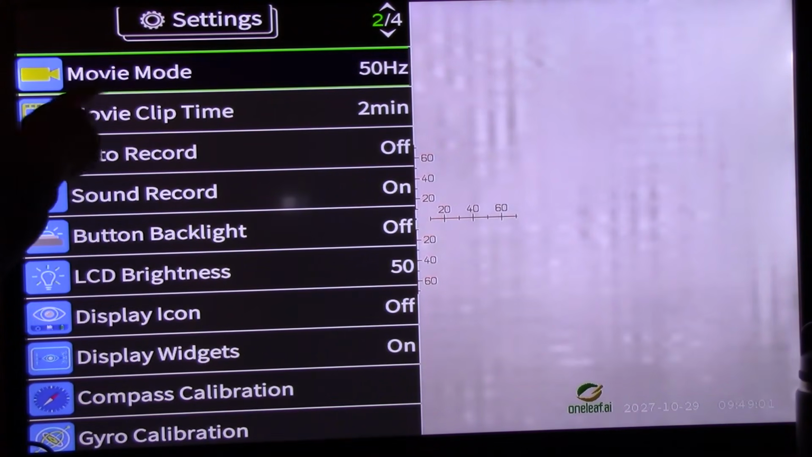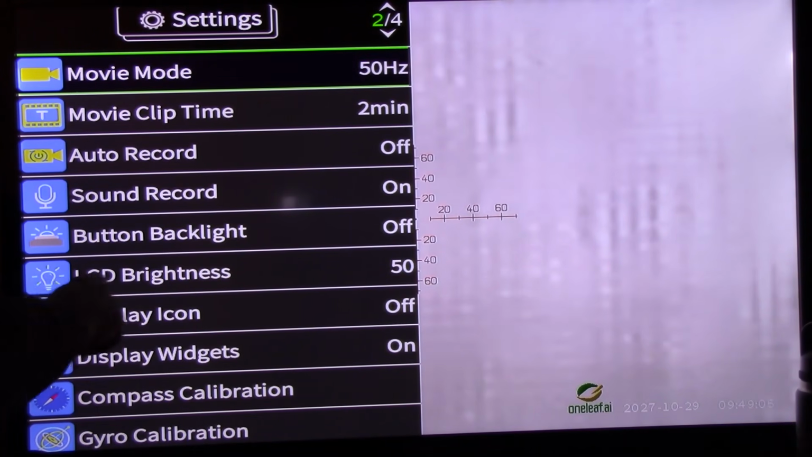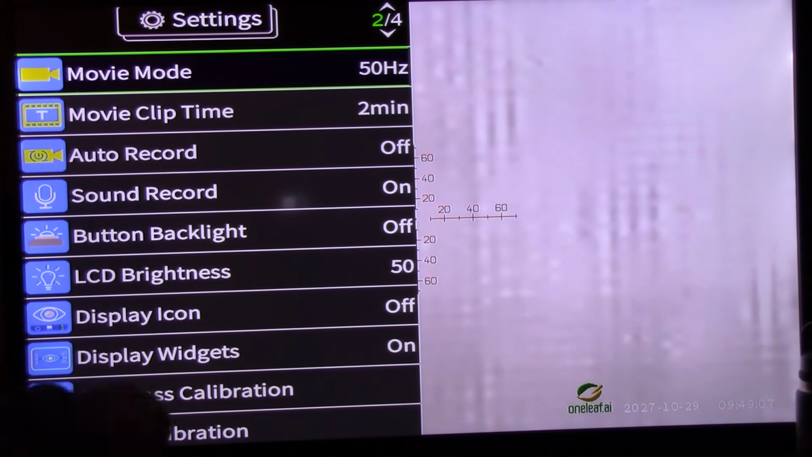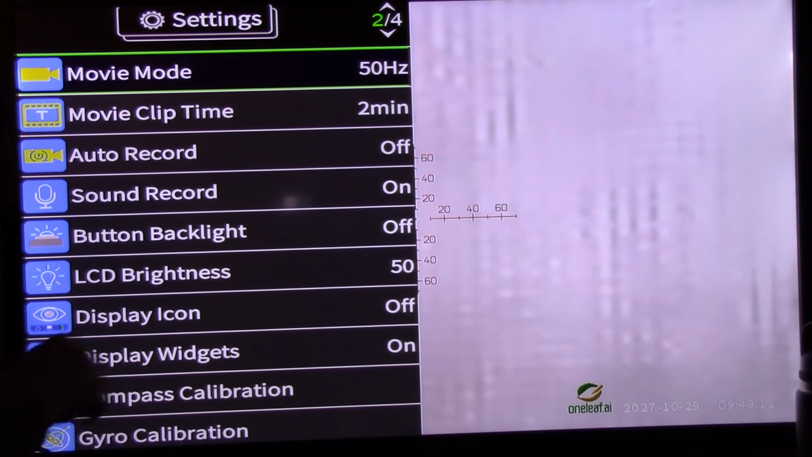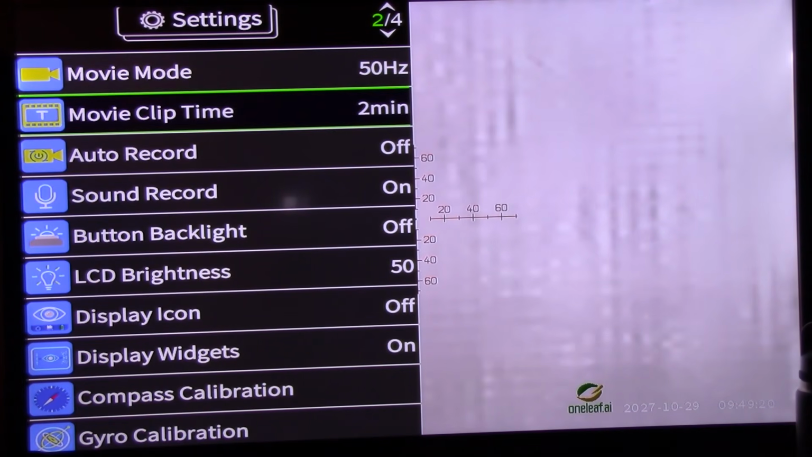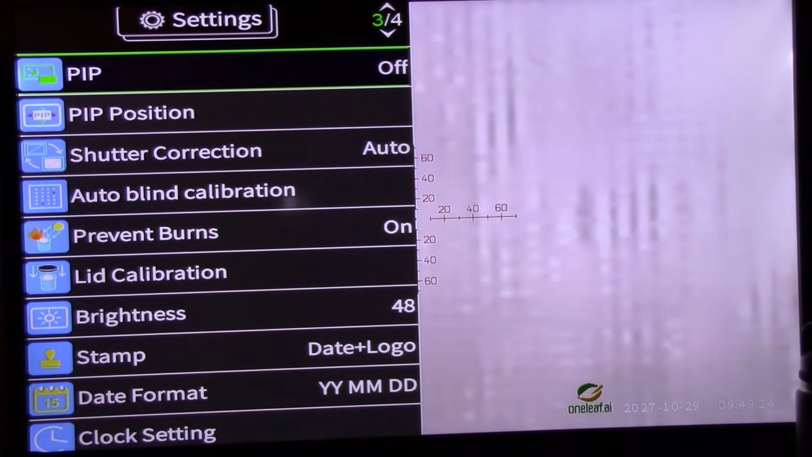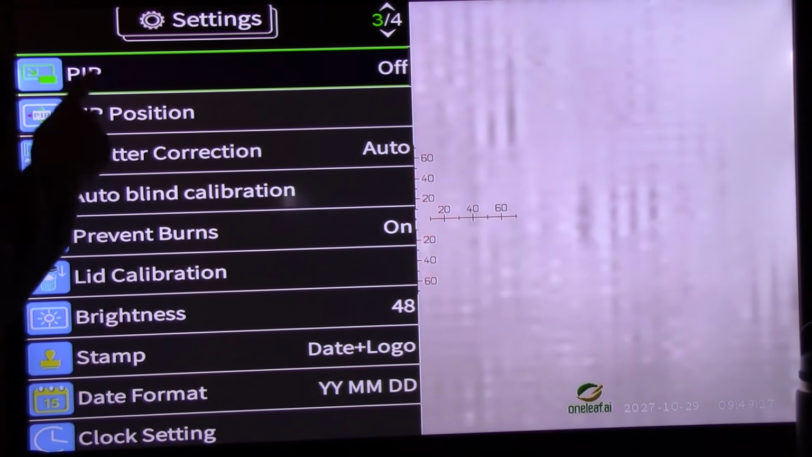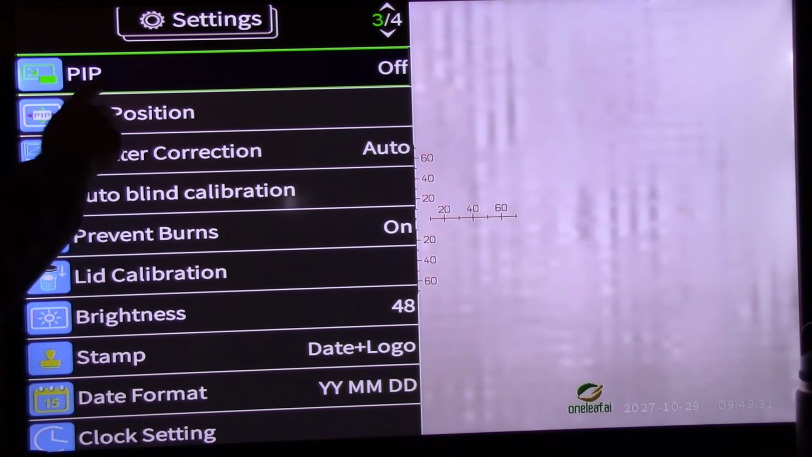Page 2, movie mode. Yeah, there's a lot of different stuff on here. Your LCD, your brightness, your icons. Yes, it's got a compass in it. It's got a gyro. Tells you if you got it leaning left, leaning right, if you're shooting uphill, shooting downhill. It's got a lot of different stuff in it. Let's just whip through them. Third page. Picture in a picture. Where do you want that picture in a picture? That's pretty neat.